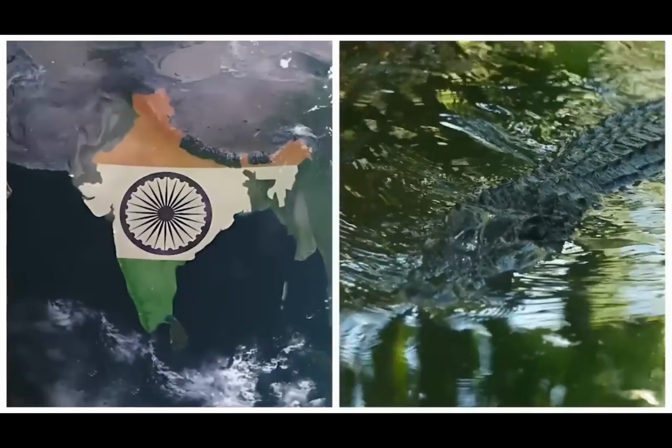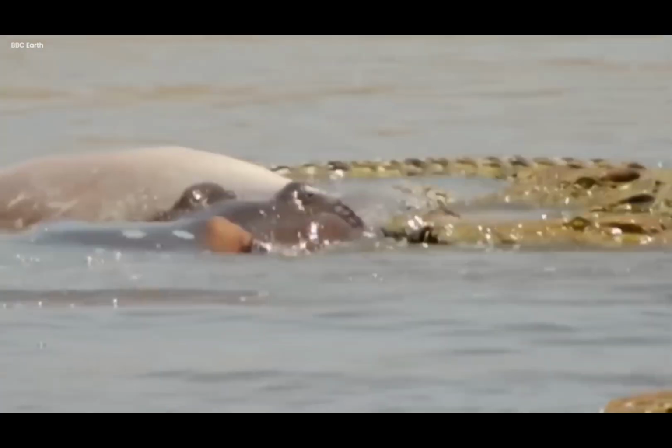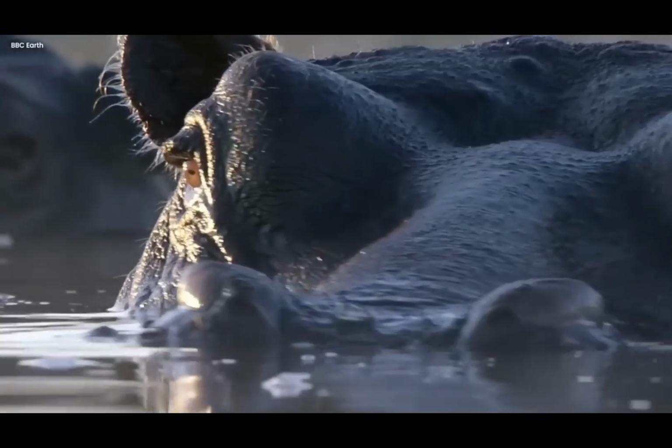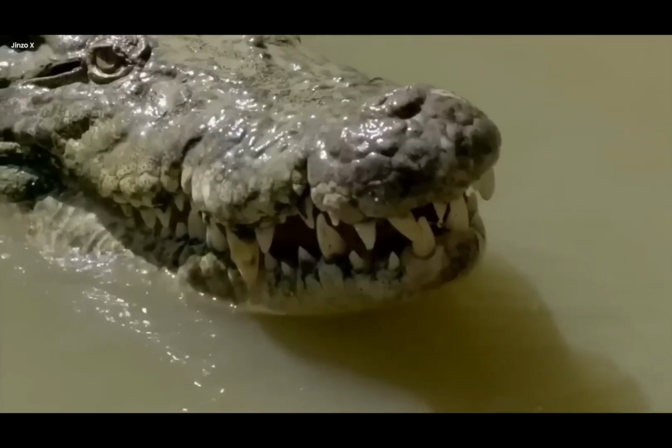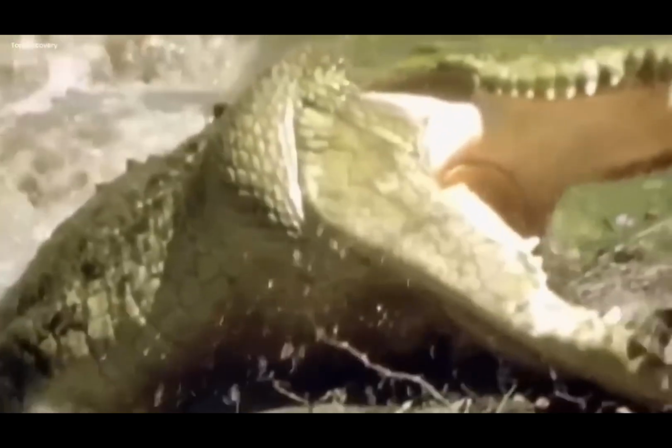Deadly alligator. In a remote corner of India, a camera captured a bone-chilling scene. Here, in a murky river area, an eerie coexistence unfolded between hippos and alligators. Normally, the hippos ruled the domain, but this footage unveiled a sinister secret. A colossal alligator, a monstrous 19.7 meters in length, held dominion.